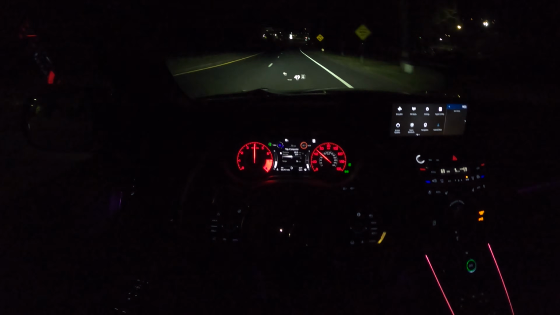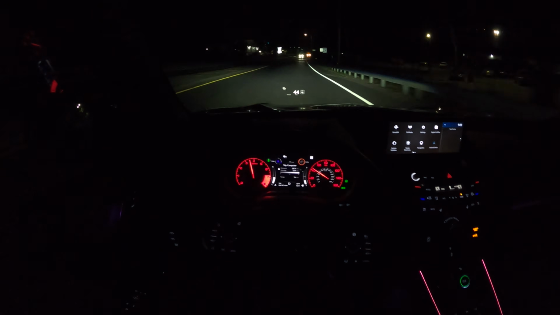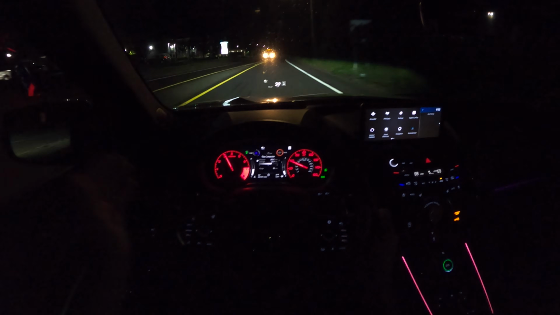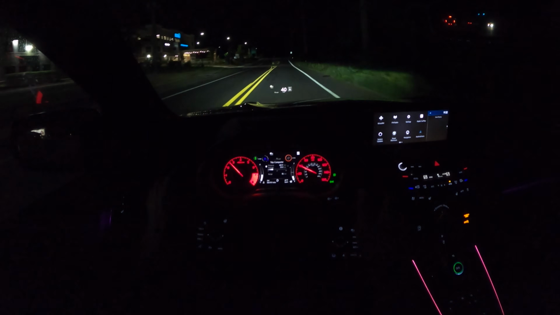Like every manufacturer, they claim it's lagless. You know, there will always be some delay with the turbo because you're always going to have to produce exhaust gases to produce intake pressure. That's just the way it goes. But this is certainly quick.